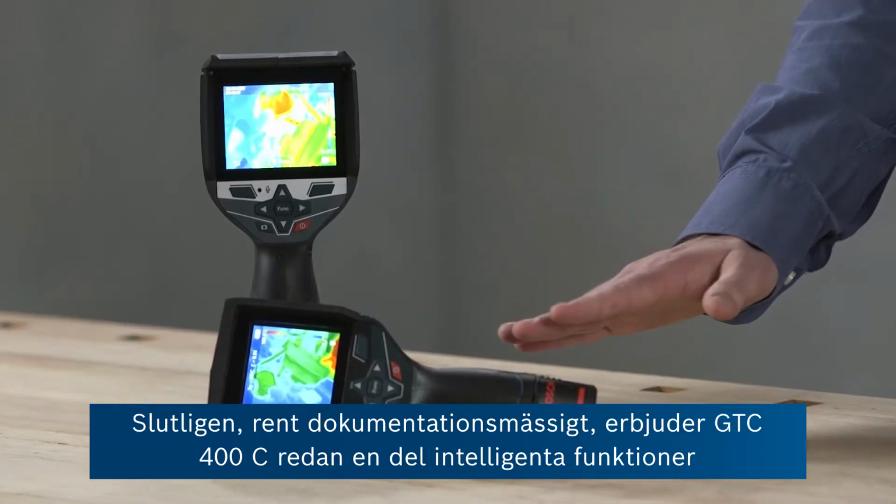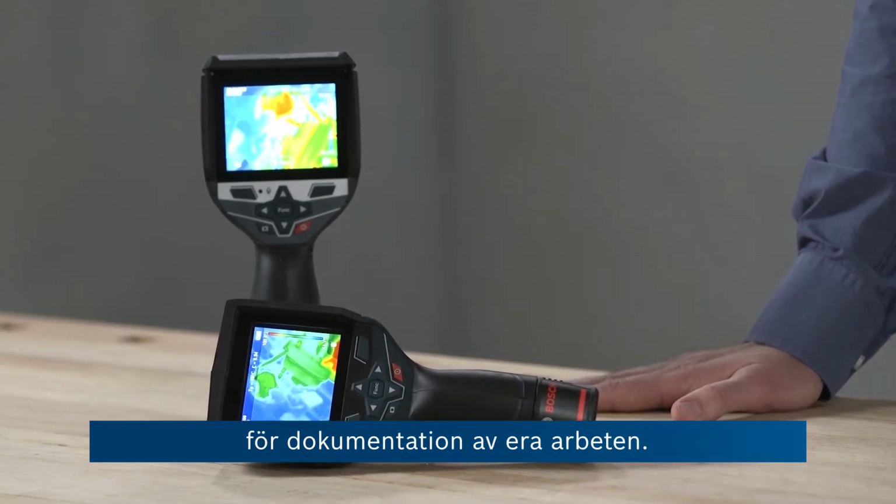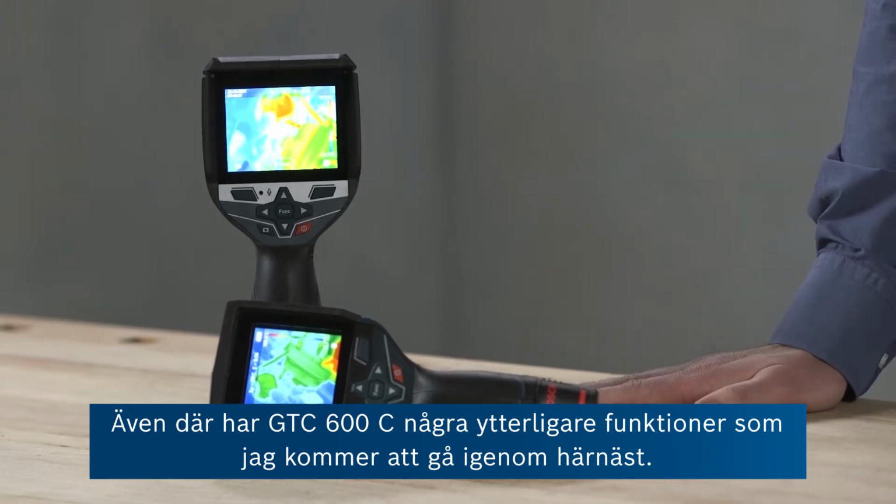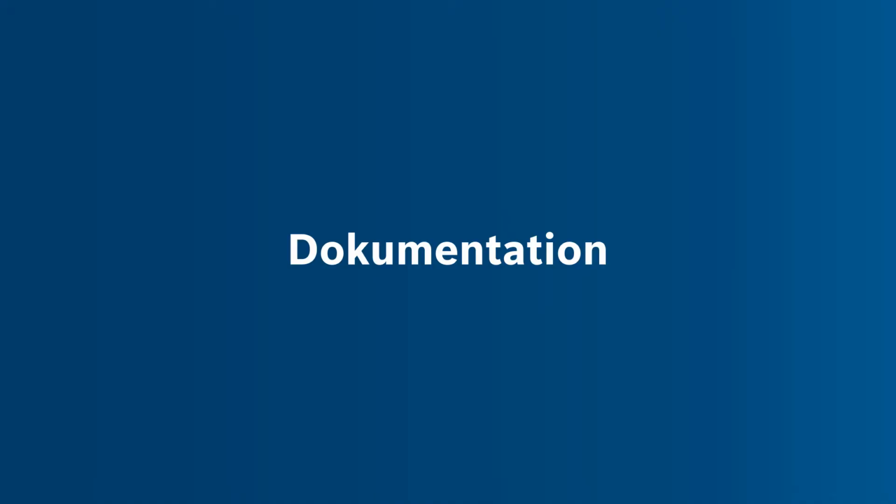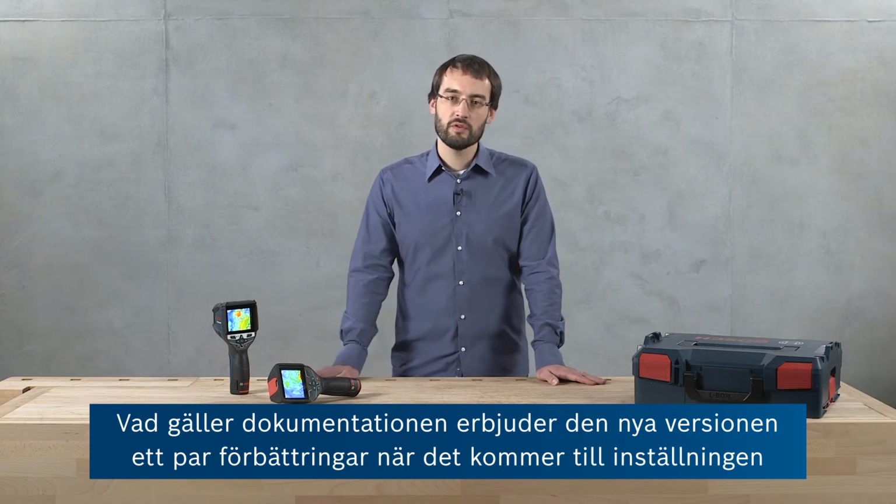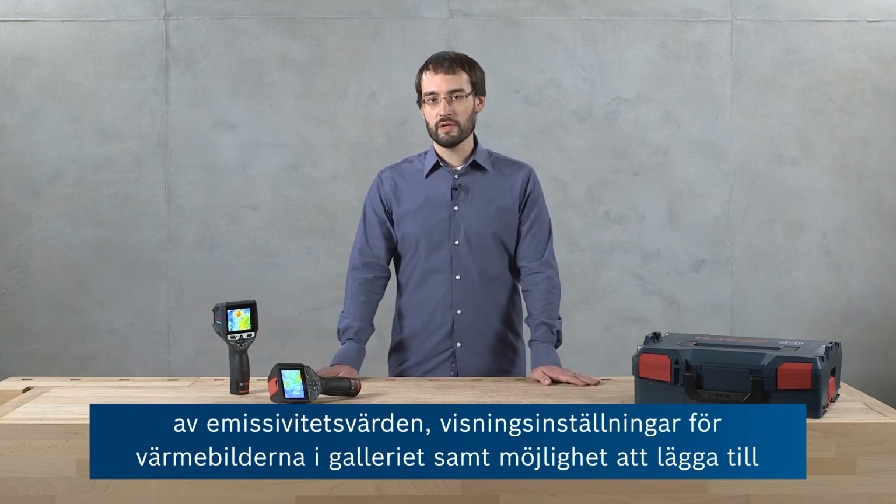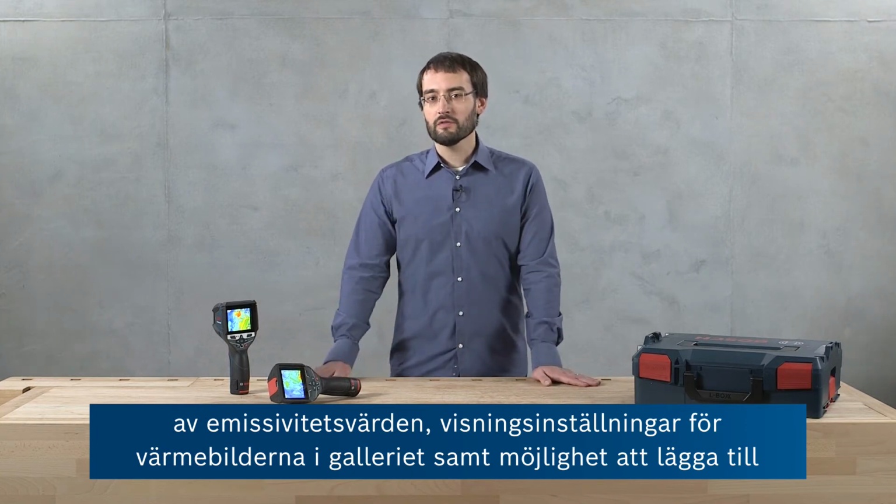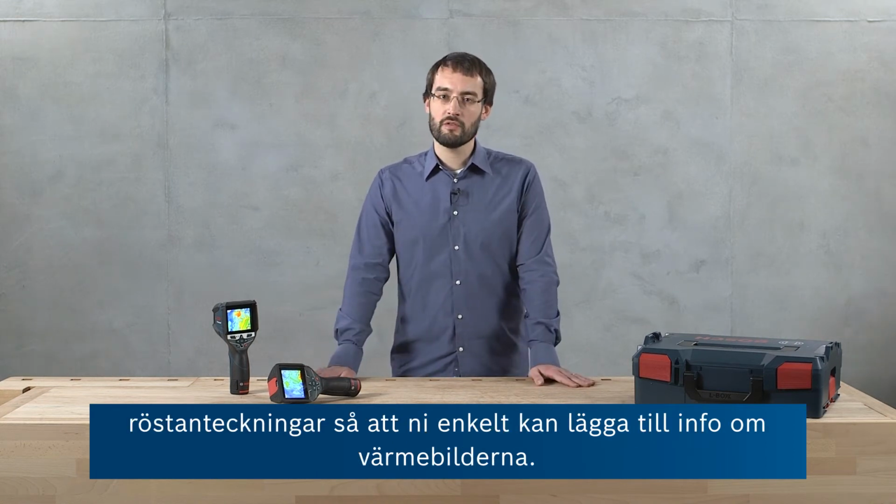Finally, documentation-wise, the GTC 400C already offers some intelligent features for documenting your work. And there, also with the GTC 600C, we've added some new features, which I'm going to talk about next. As far as documentation is concerned, the new tool offers a few improvements regarding setting the emissivity values, viewing your thermal images in the gallery, and it also offers the opportunity to add voice notes so that you can easily add information to your thermal images.